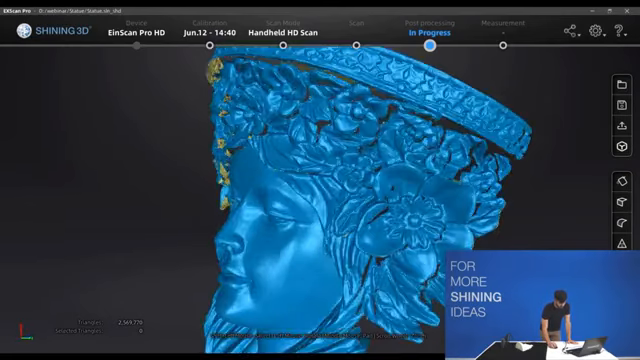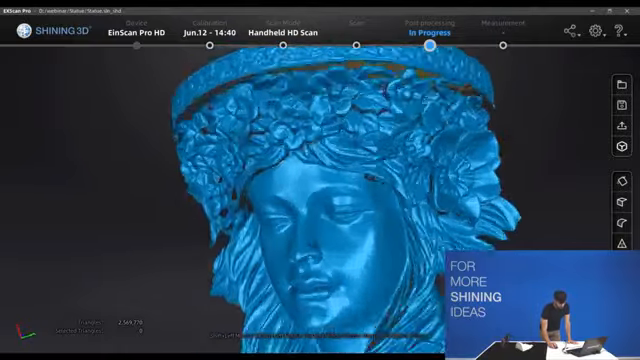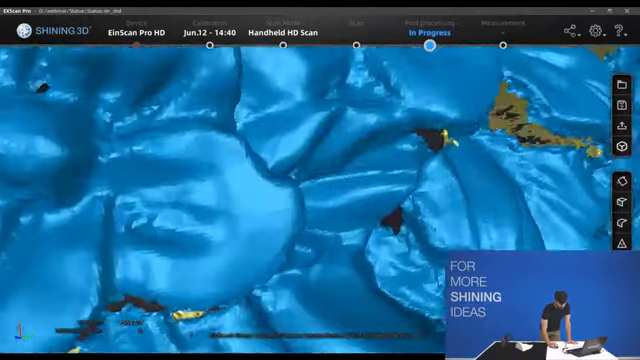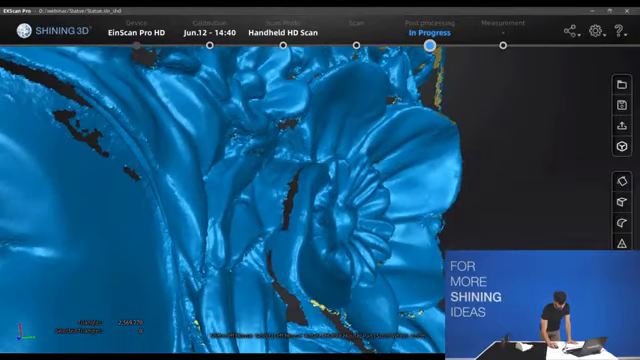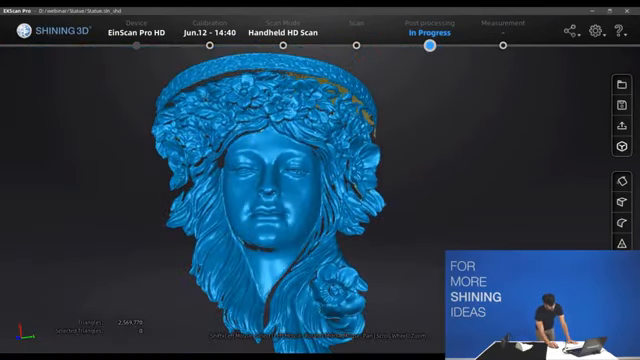This side. As you can see here, the details we obtain are pretty good, and the mesh consists of a lot of very small triangles, almost 2.5 million. Okay, thank you.